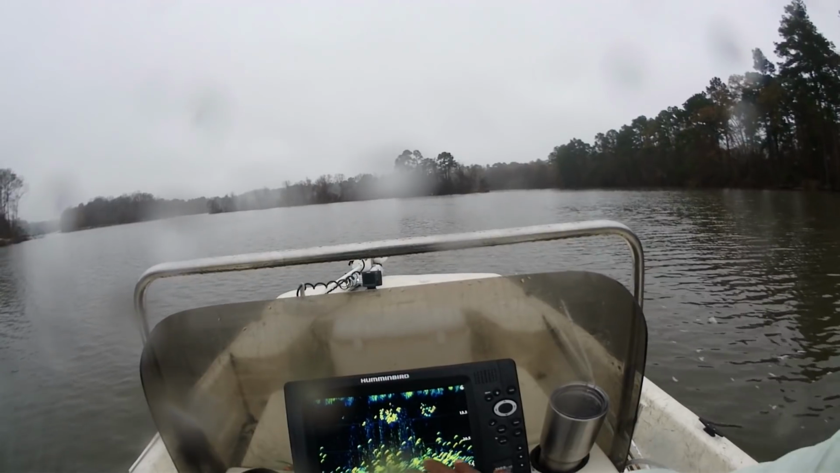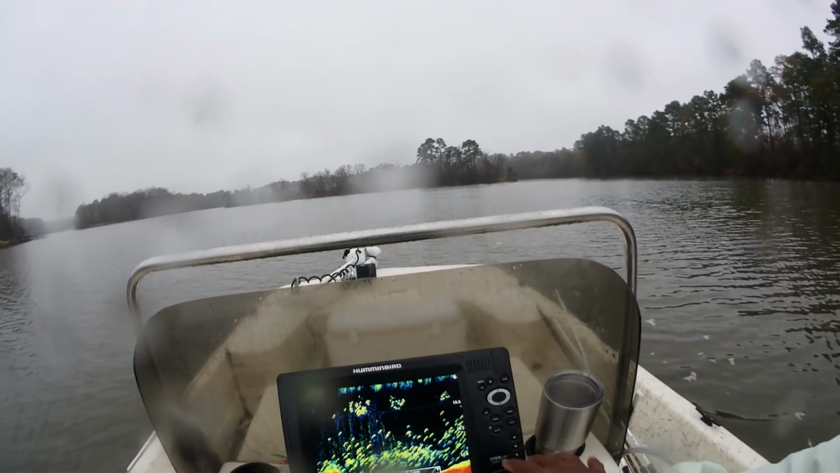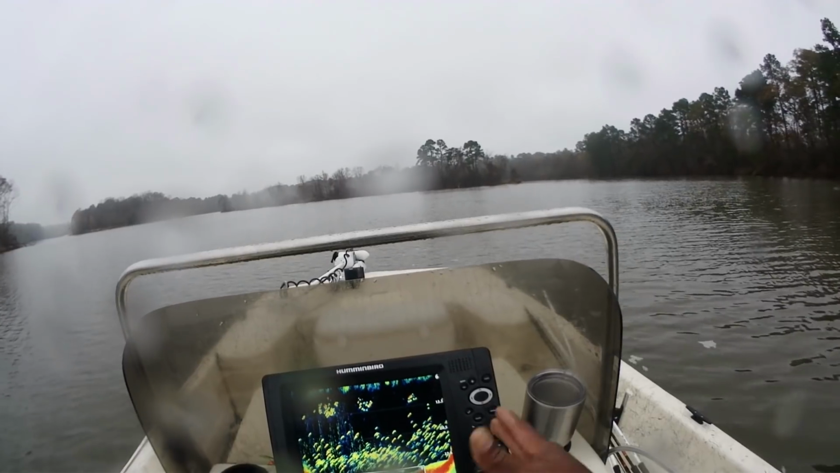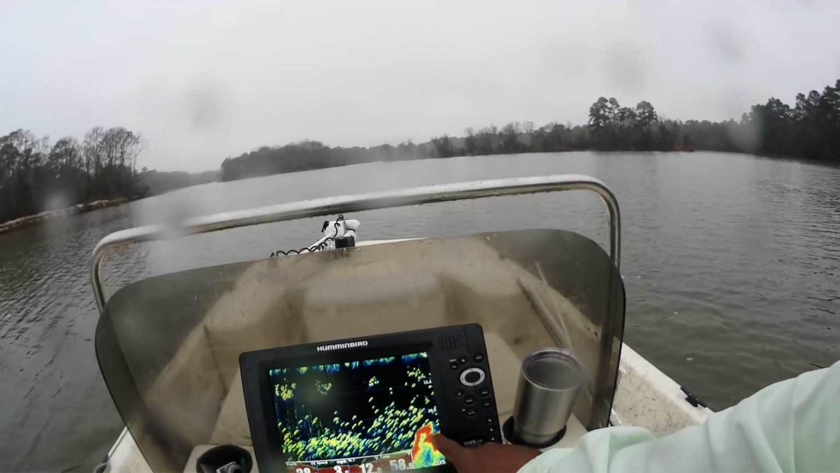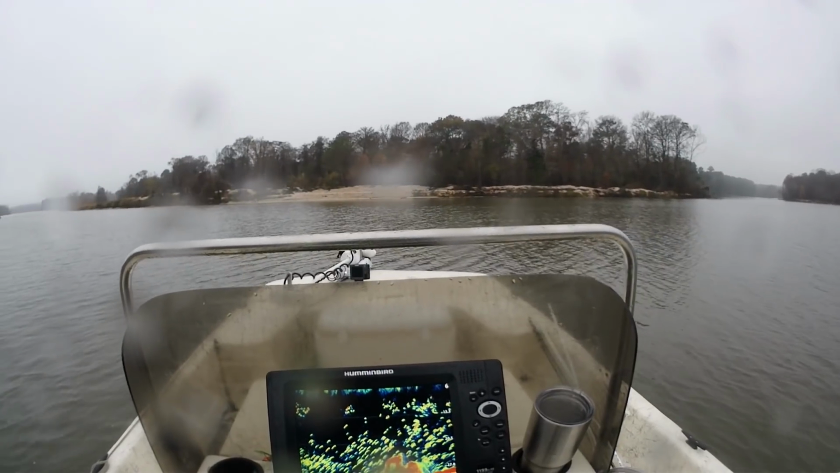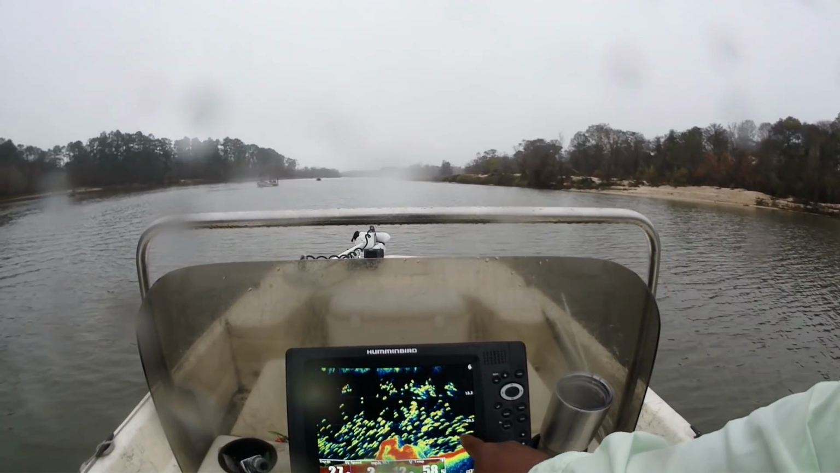Even though I say the fish are in 30 feet of water, what I've been doing, and like I've said before, the bottom contours are structure also. So what I've been doing is playing these bottom contours as structure. We're gonna get over here on this ledge that I've been doing pretty good on. And there you go, 27. Look at the fish here.